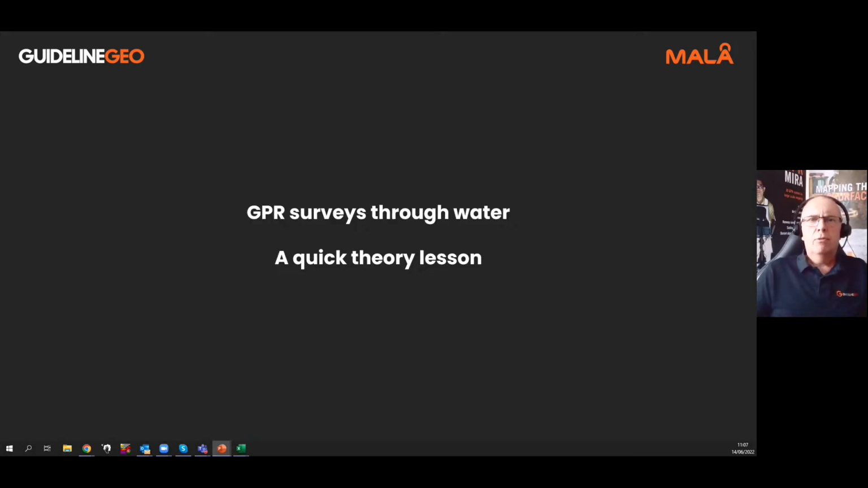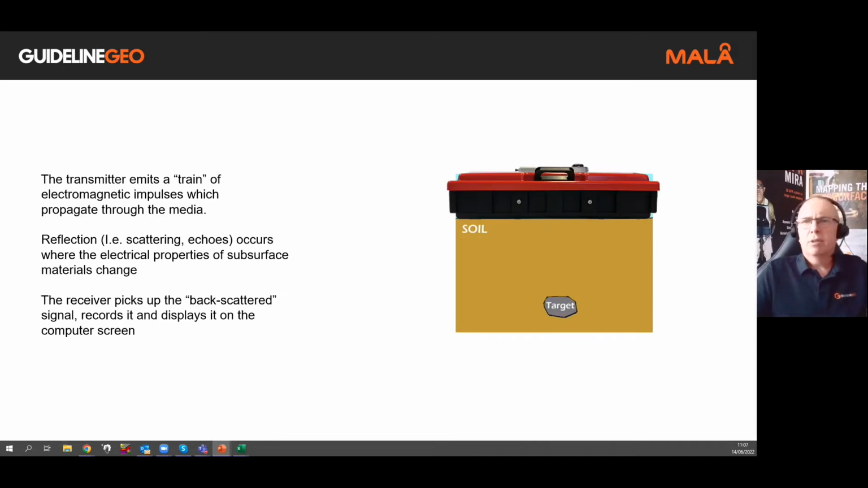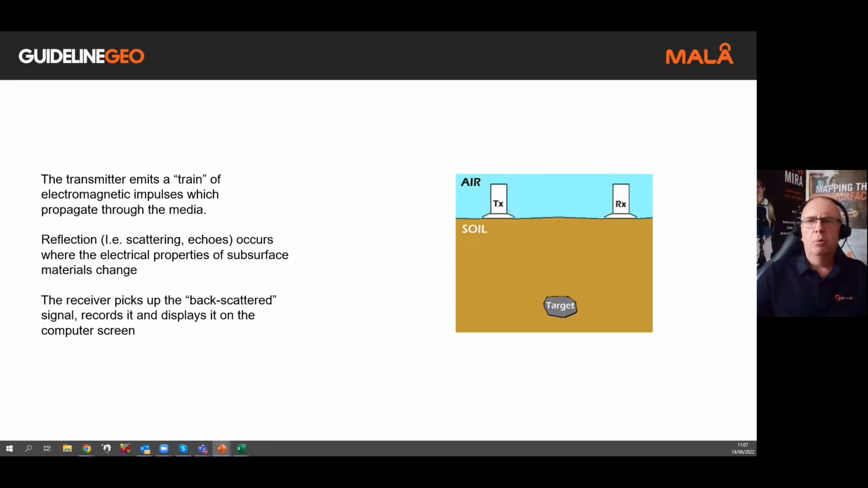So to start off with, I'm just going to go through a quick theory session. And to do this, I need to look at the basic land-based surveys and how that applies then to water-based surveys. So let's first of all take a look at a standard shielded antenna. And to do that, I'm just going to peel back the antenna itself to have a look at the components within that antenna. On the left-hand side, we have the transmitting antenna, or TX for short.